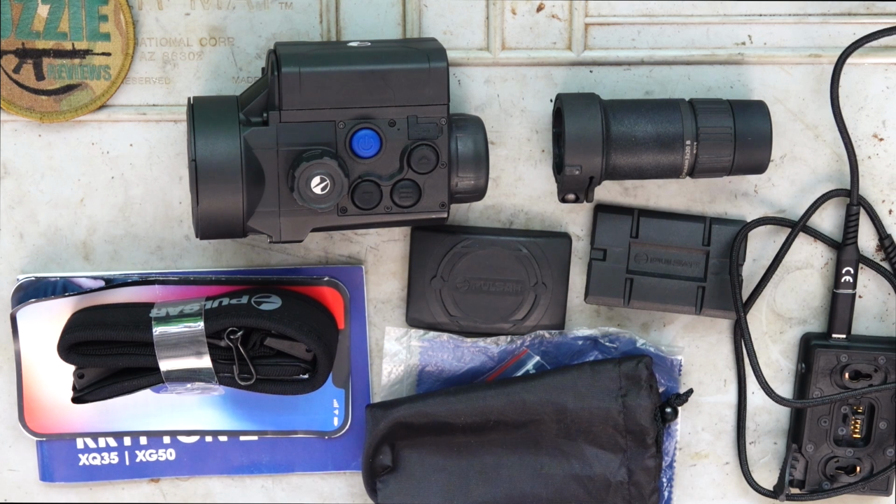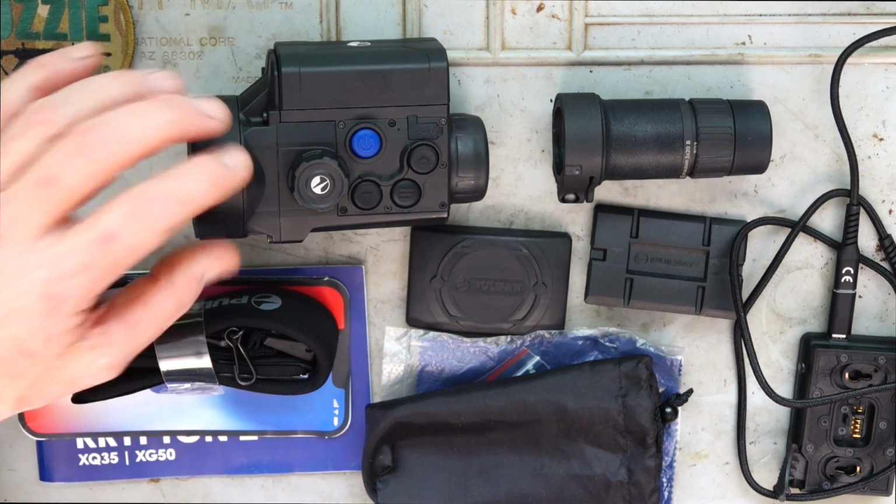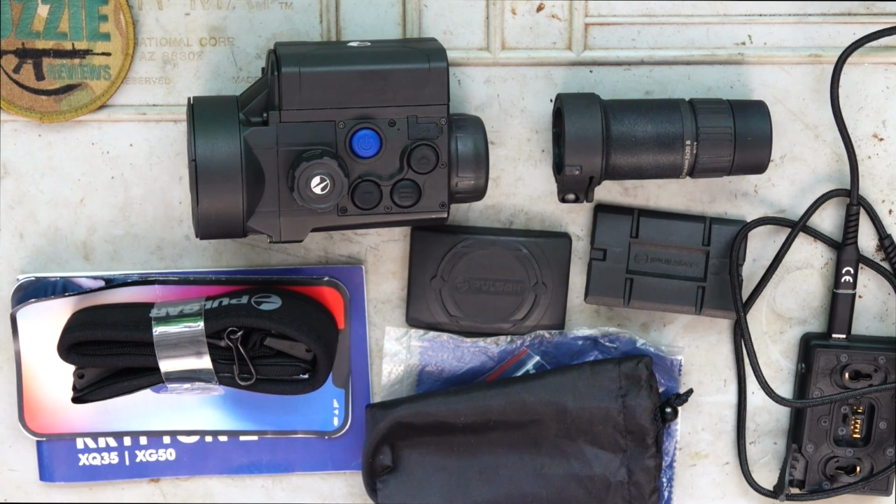Okay, so I'll run through what's inside here now, guys. One thing though, I have borrowed this from a mate of mine who purchased it brand new, and he's unfortunately hung onto the wall adapter and the remote that comes with the device. So I can't show you that, but just to let you know, that's what you can expect if you buy one of these brand new. But everything else here is how it comes in the pack.